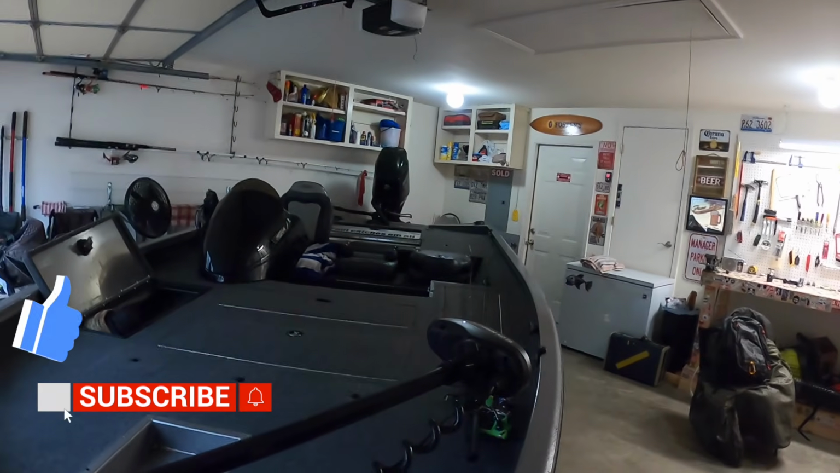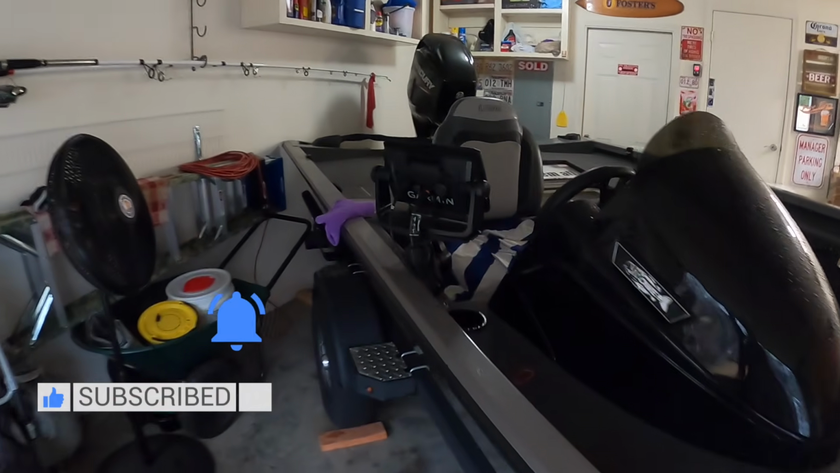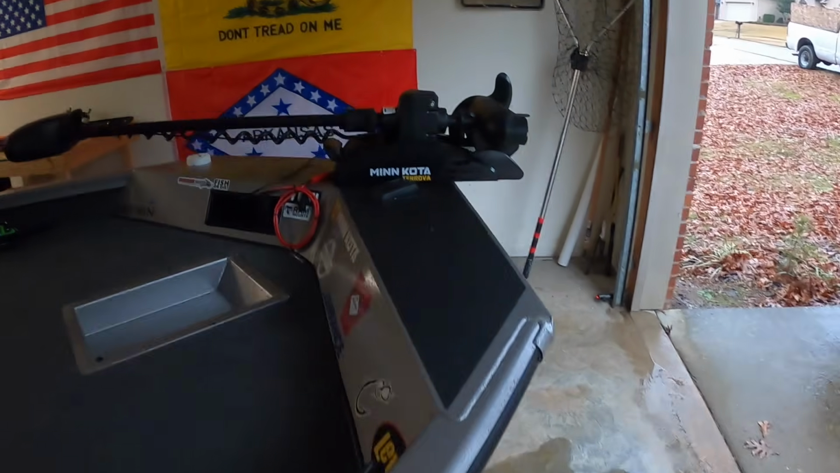So that's everything. That's exactly what I use, and that's how I catch fish. I love this little unit. This unit works so well. I have no complaints with it. It puts me on so many fish day in, day out. Every time I get on the lake, I've got no complaints with it at all.